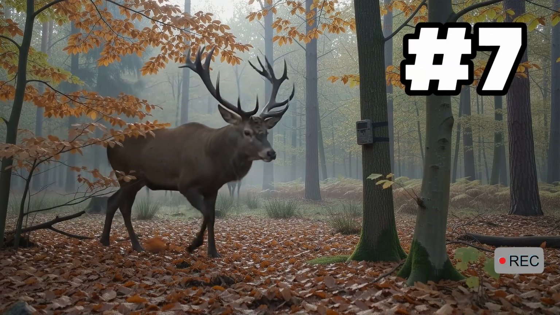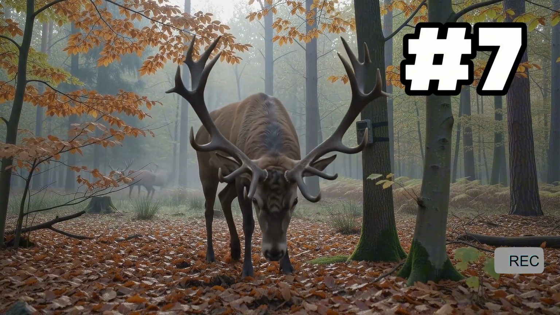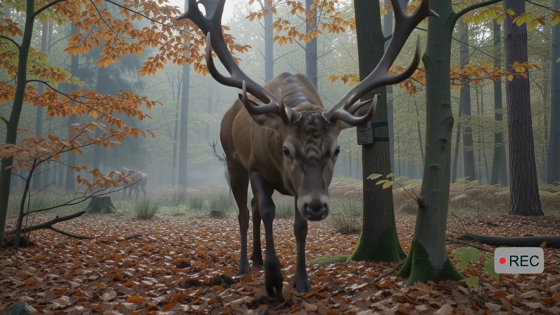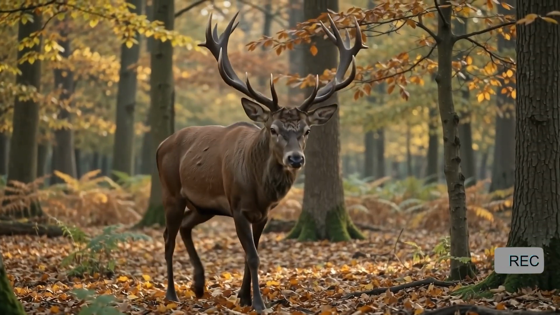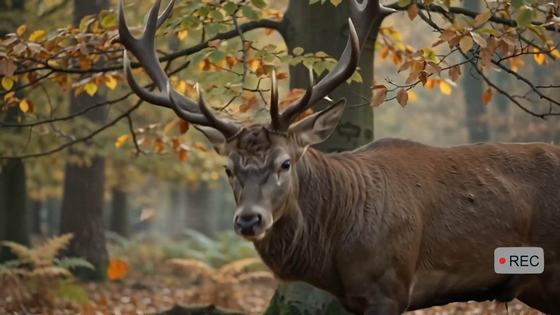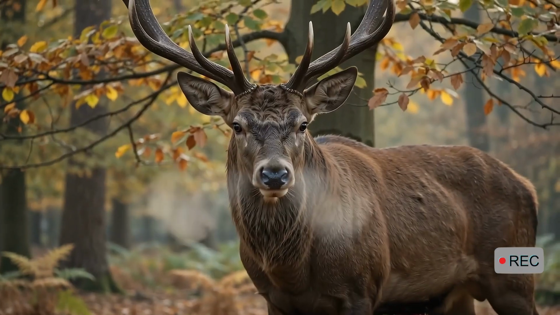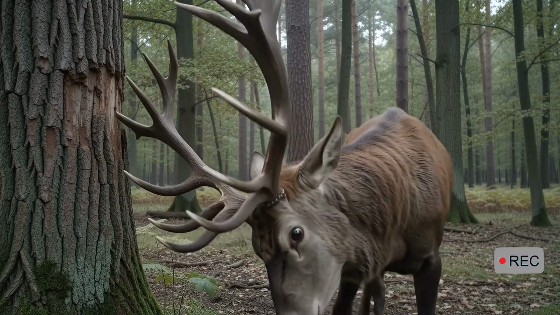During the breeding season, male deer become more territorial and less tolerant of unfamiliar objects. This stag approaches the camera with its head lowered and antlers facing forward. It may see the camera as an intruder, or it may simply detect an unfamiliar scent. After several warning movements, the stag strikes the tree. The camera survives, but the message is clear. In this part of the forest, the stag decides what is allowed to remain.